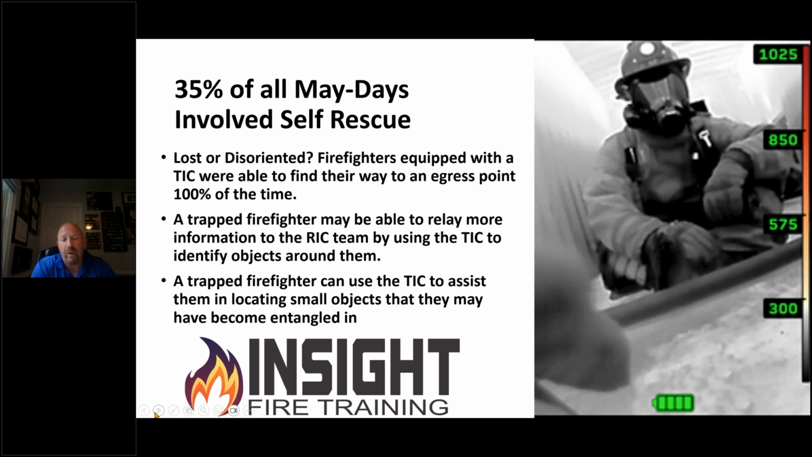So if a trapped firefighter who's inside can also relay more information to the RIP team if he or she is trapped with a FirePro 300, and he has that in that core center mass area that Rob Ramirez talks about in his class, Mayday Mindset, which I highly recommend you take. And a trapped firefighter can also use it to identify small objects that they may themselves be already entangled in.